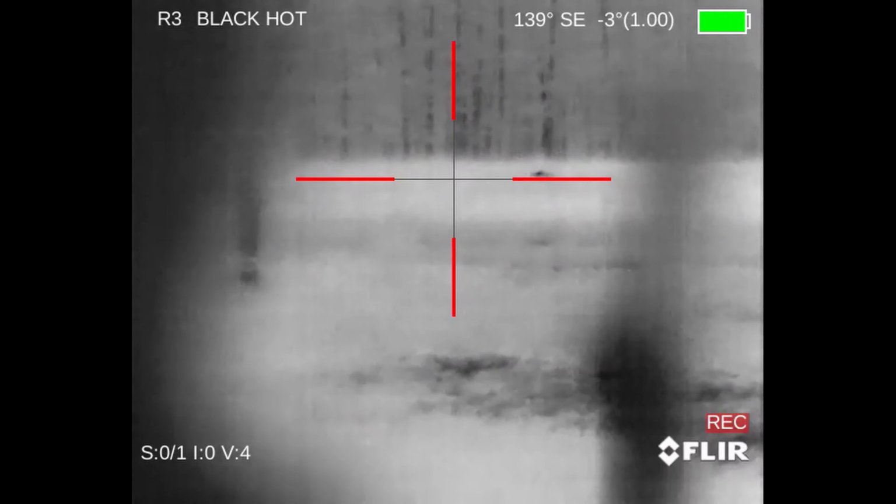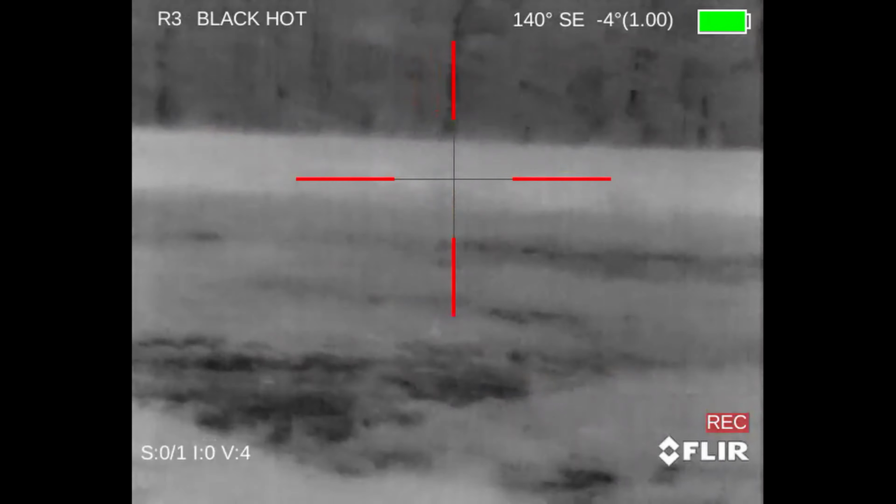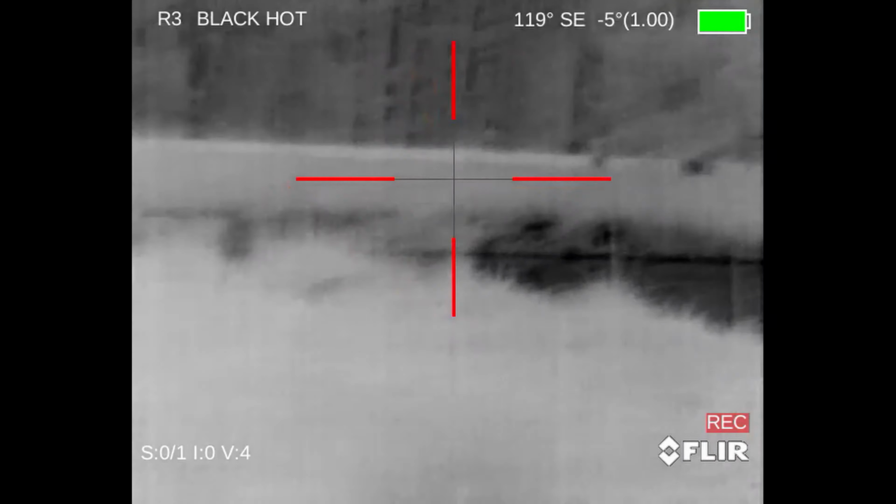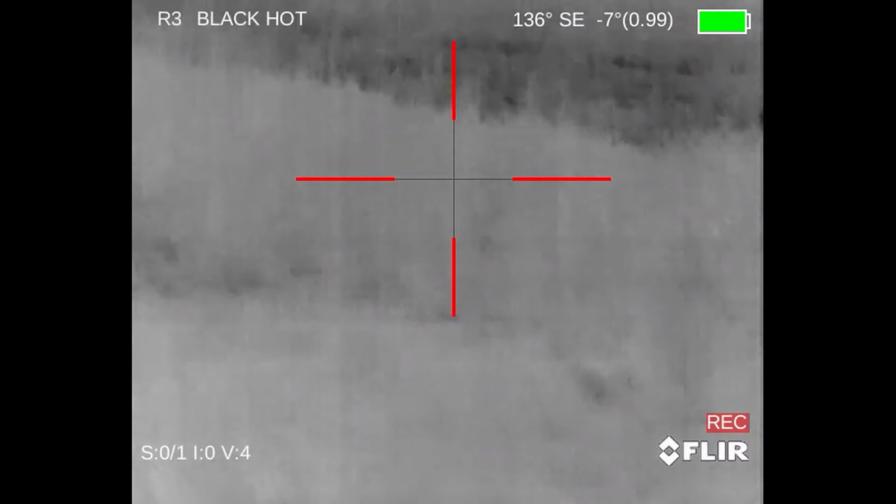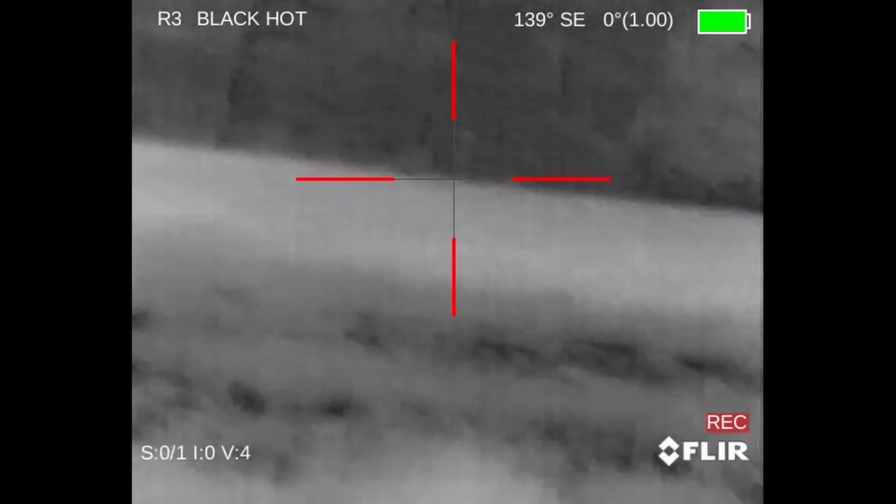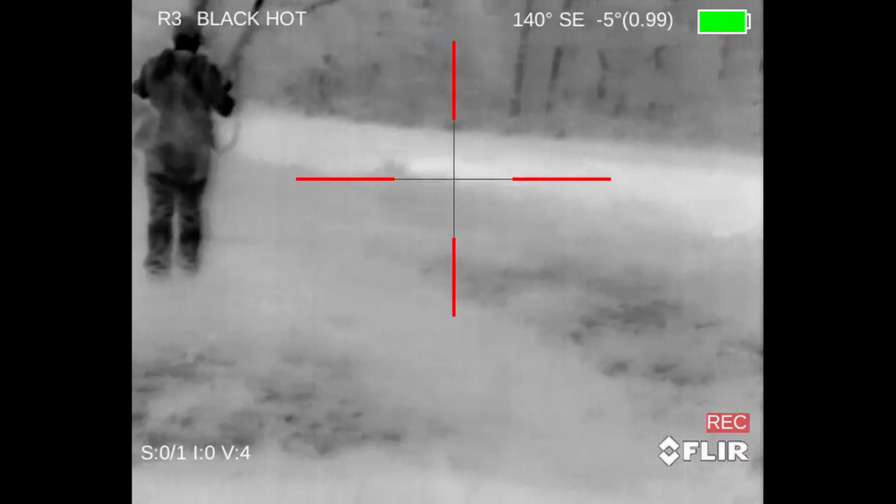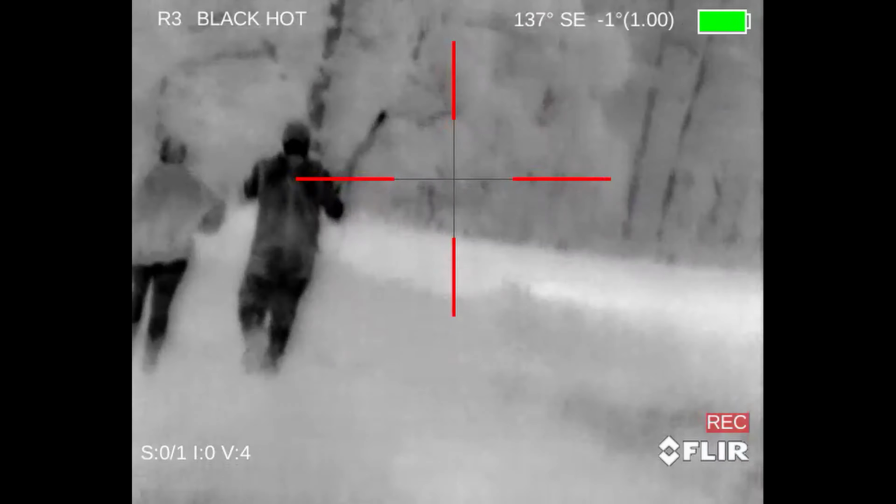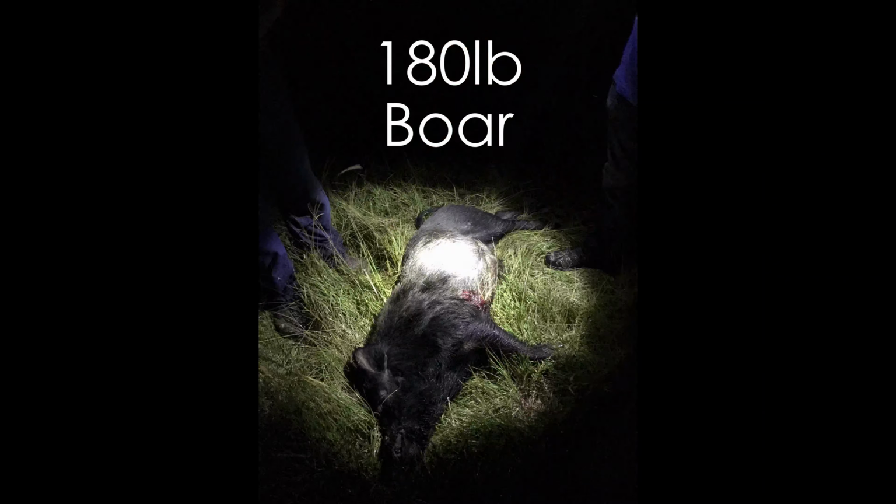And he gets dropped. You can kind of see my reticle jump to the right just a little bit, and to me it looked like it would have sent the shot just over the middle of his body. It wound up being a mid-body spine hit, and Nolan said he was aiming for body as well, so it could have really been either one of us that hit it. And it wound up being a good-sized boar. To date, I think this is the biggest one that I've shot.